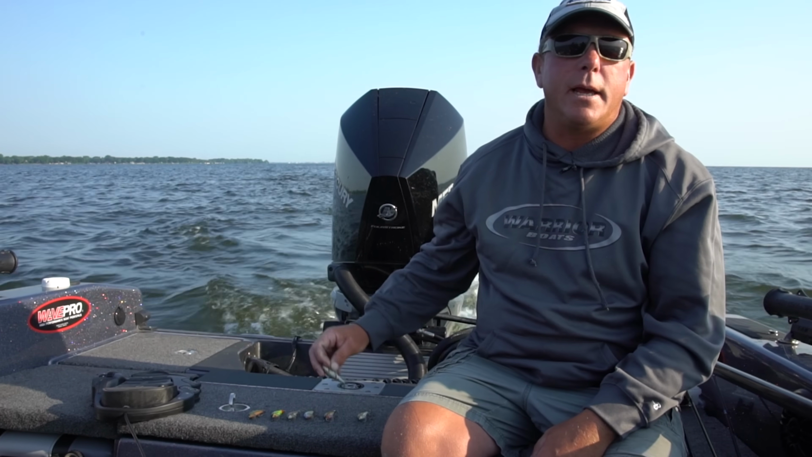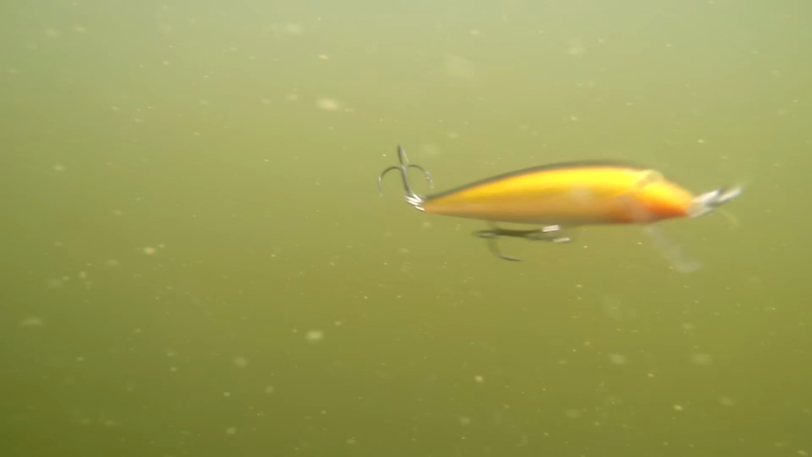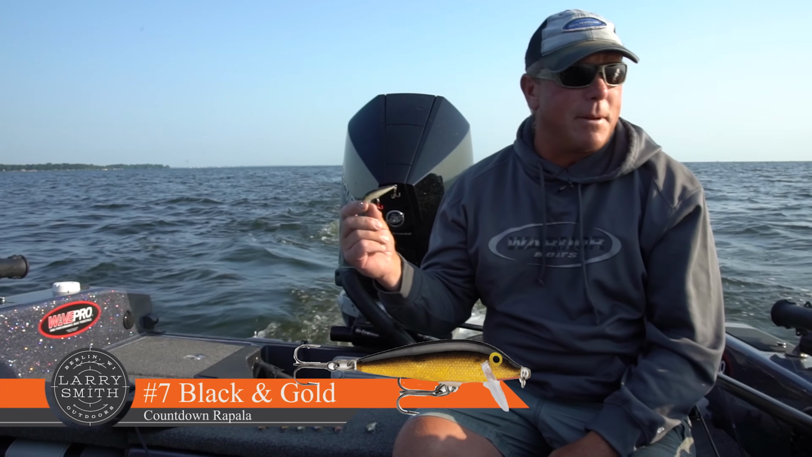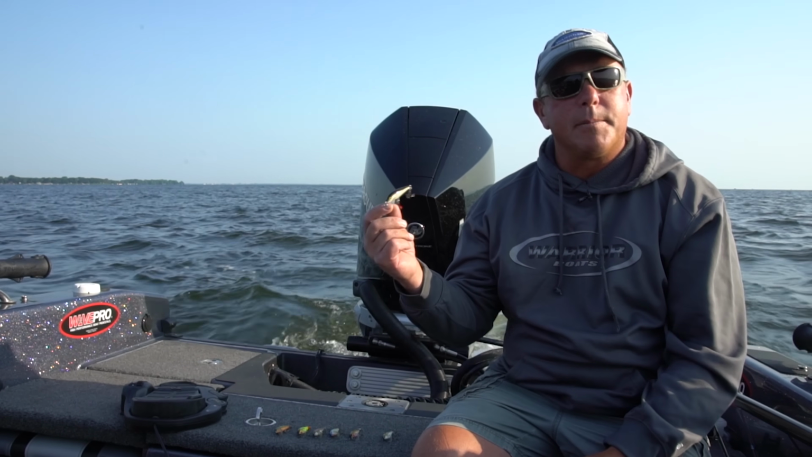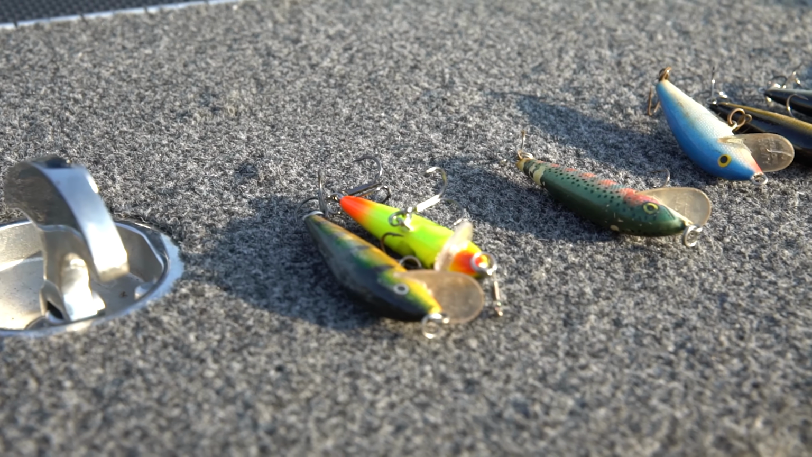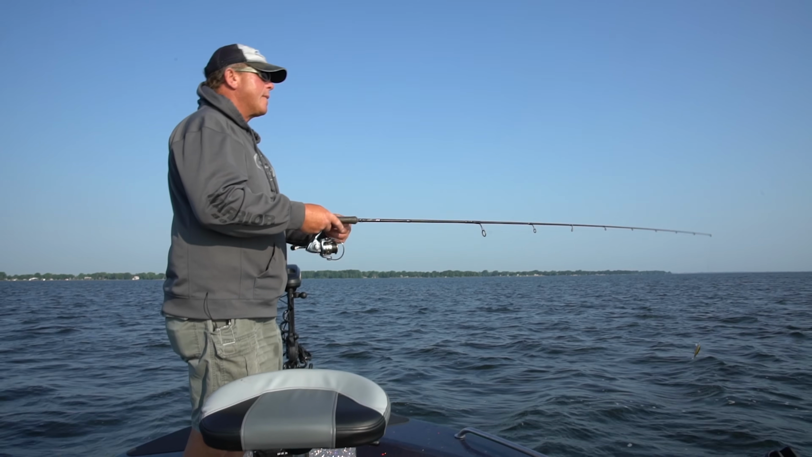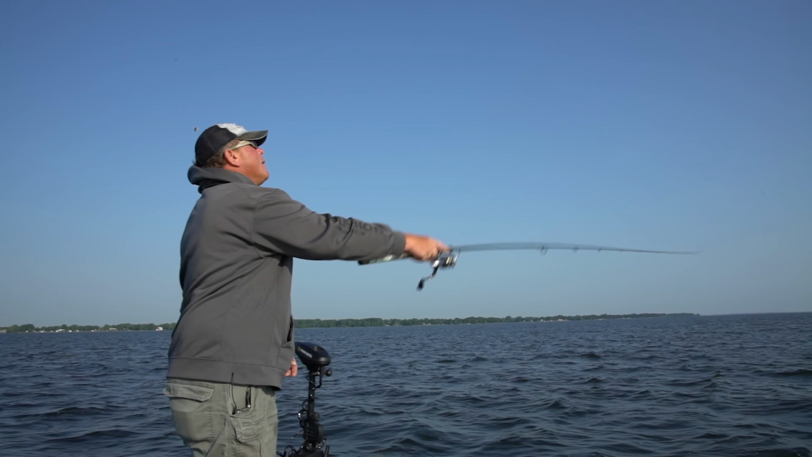Well, we're casting today. Larry's using live bait. I'm using crankbaits, the number 7 countdown Rapalas. These have been around since day one, since I've been fishing. What's nice about these baits for casting is the torpedo shape of them and heavy balsa. I can cast 50, 60 feet per cast, if not further.